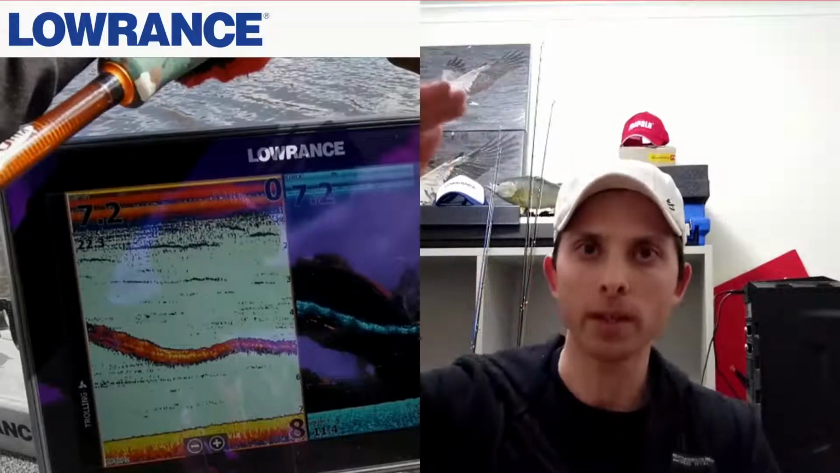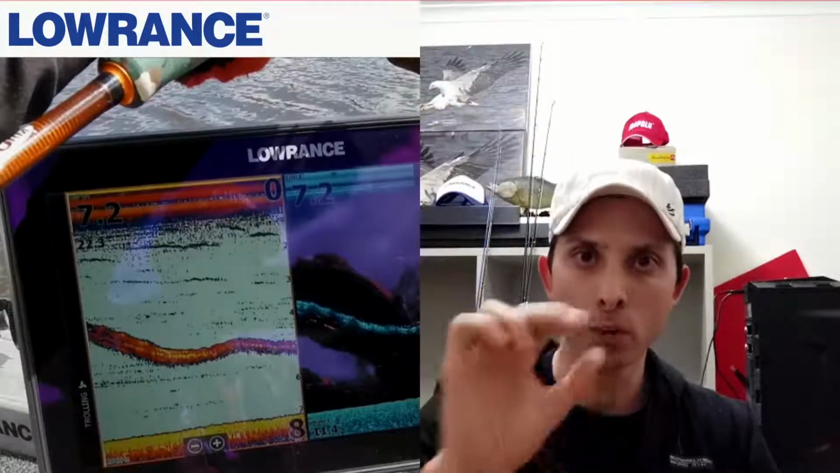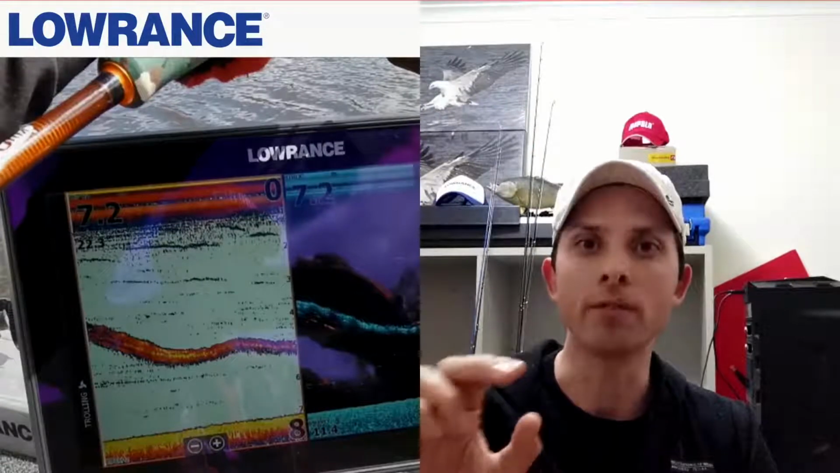So the deeper the water and the thicker the return means it's a really big fish. So let's just say there was a golden perch sitting there and it was only an average size golden perch, let's say 30 to 40 centimeters. It's going to be a tiny speck on that sounder, essentially. So thicker the line, deeper the water, you've got a really big fish on.